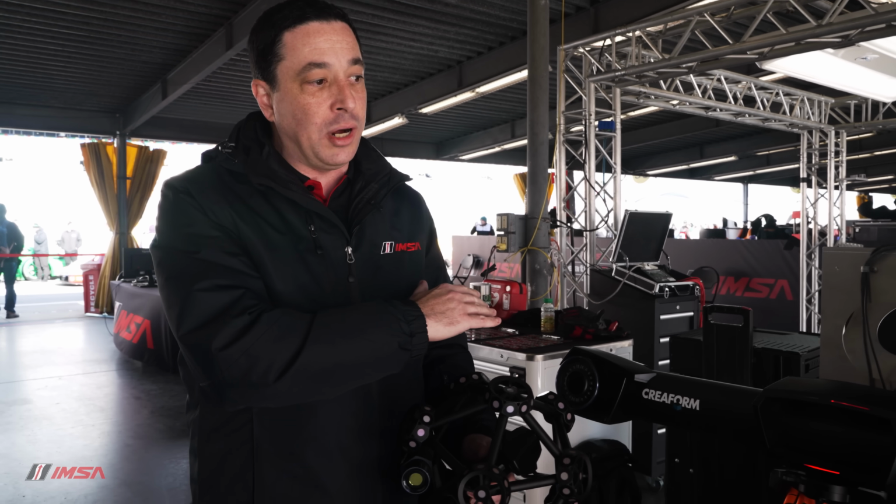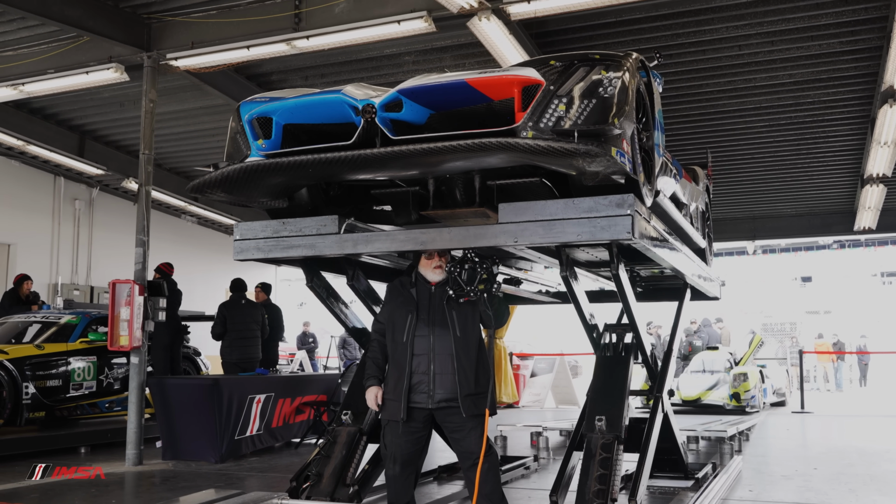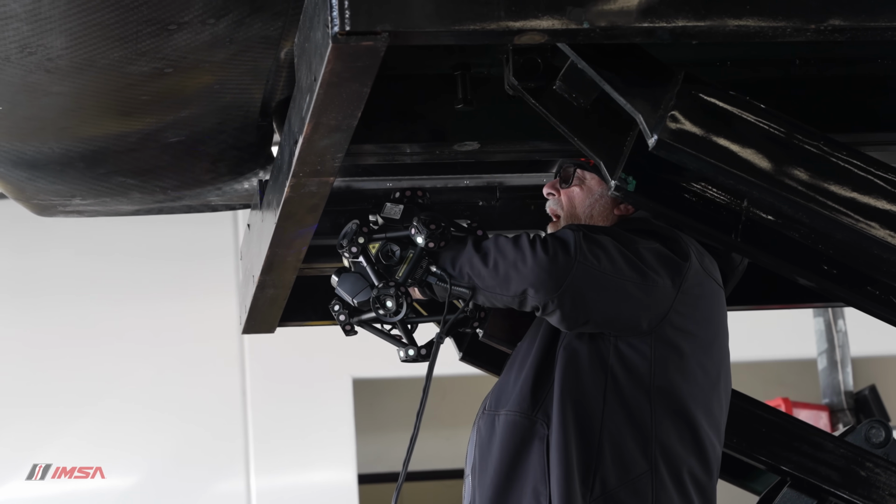Because of this system, we're able to pivot it around the car. We're able to raise the car up and down on the lift, and not have to recalibrate everything to certain datums. That's really smart.